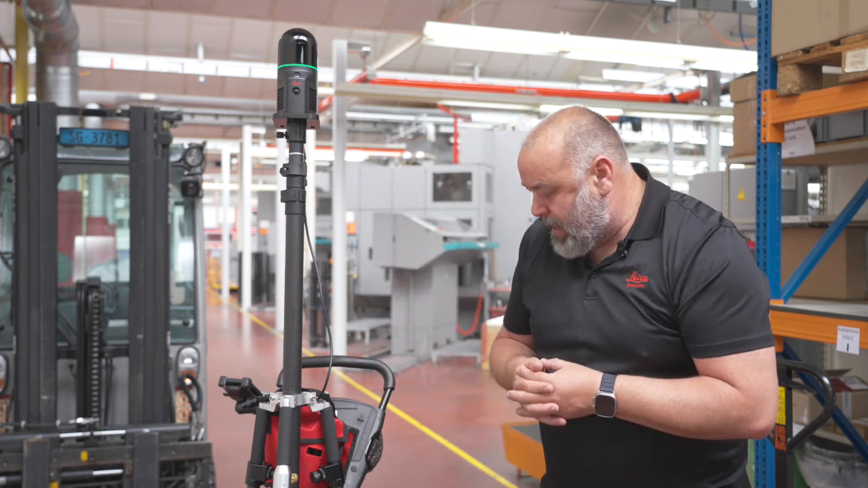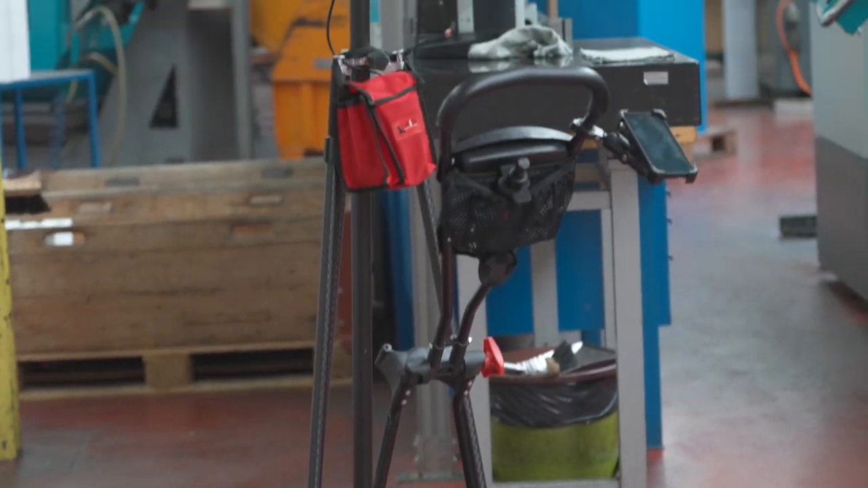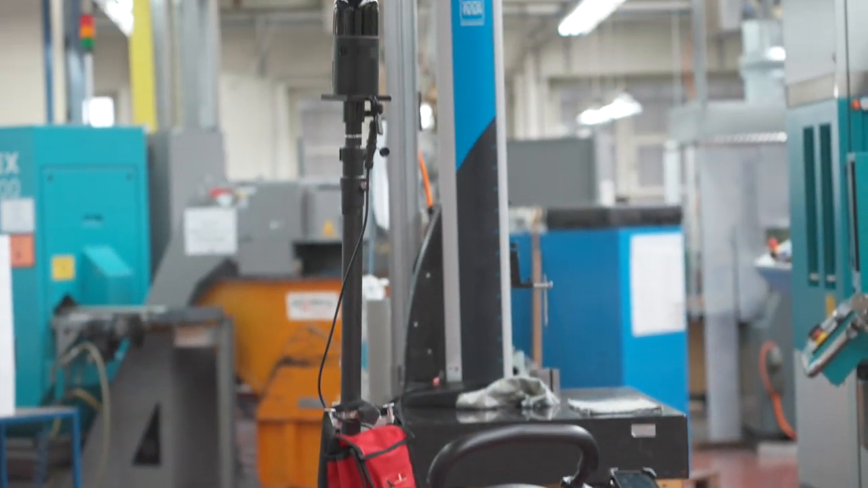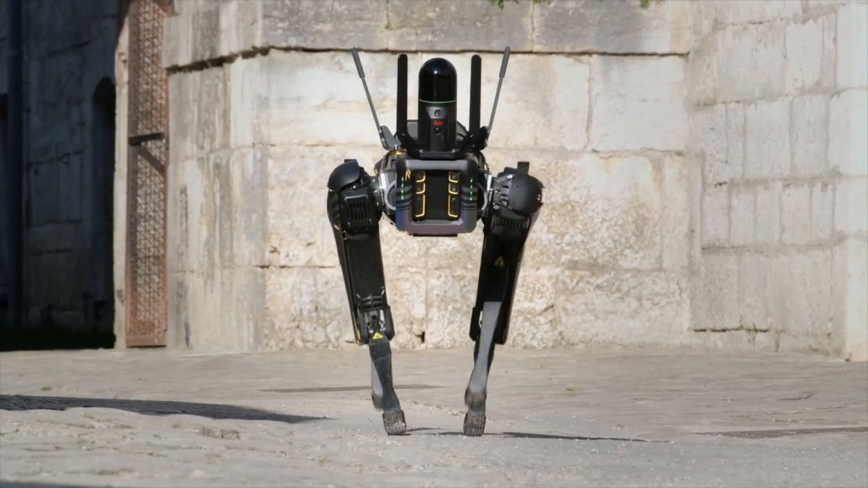And of course, we have various mounting options. Today you see here this trolley, but you will see and learn in the other minutes that we have other carriers, and even a fully autonomous robot is in our portfolio.